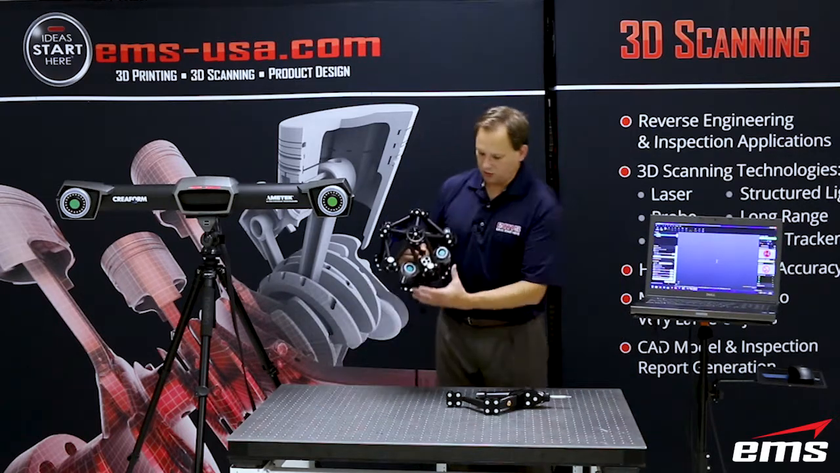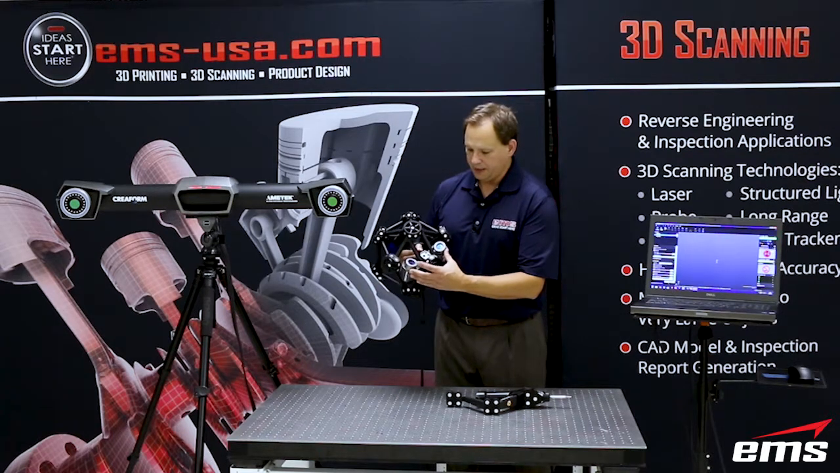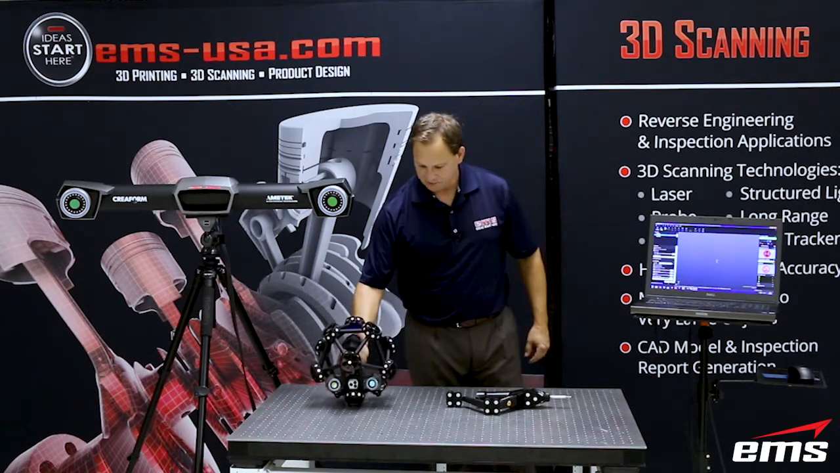In fact, it's almost a shrunken HandySCAN inside here that's kind of built with this ball around it. So it's similar in that sense. Okay.